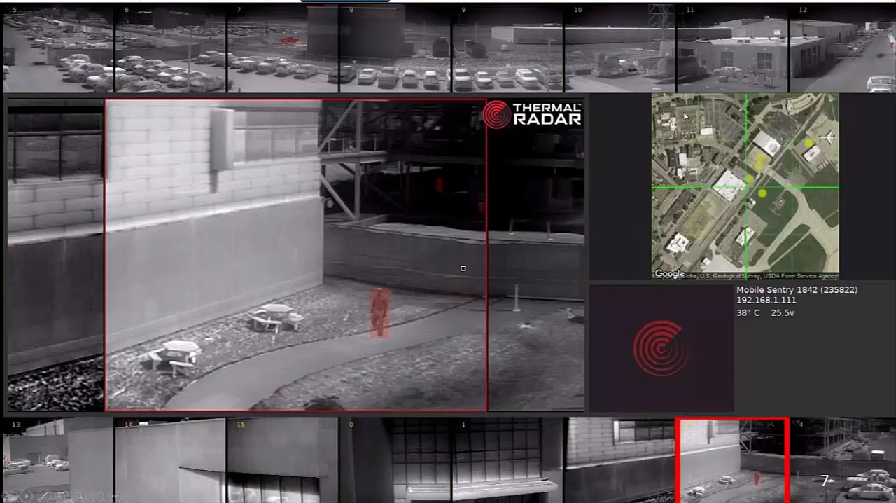We then are able to show where all of the detections are showing up on a geospatial map, on a Google Earth map. So you can see that we've got a truck being detected up here in station 7. I've got a person down here in 13. I've got this person in this station. And there are actually some other people under this building in the shadows you can see.